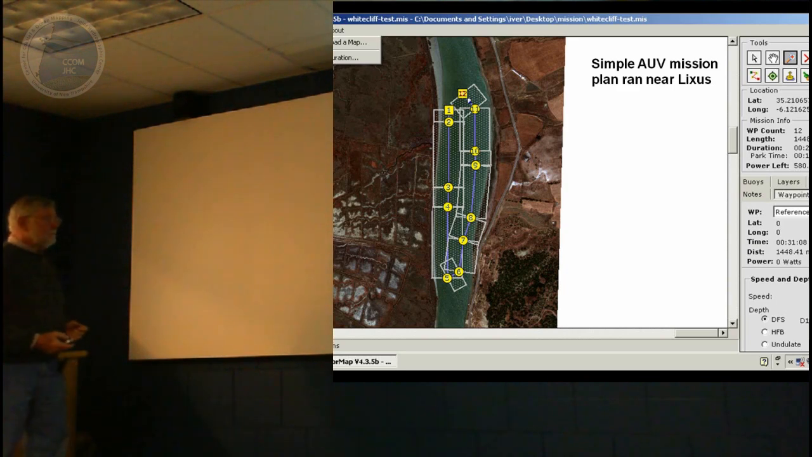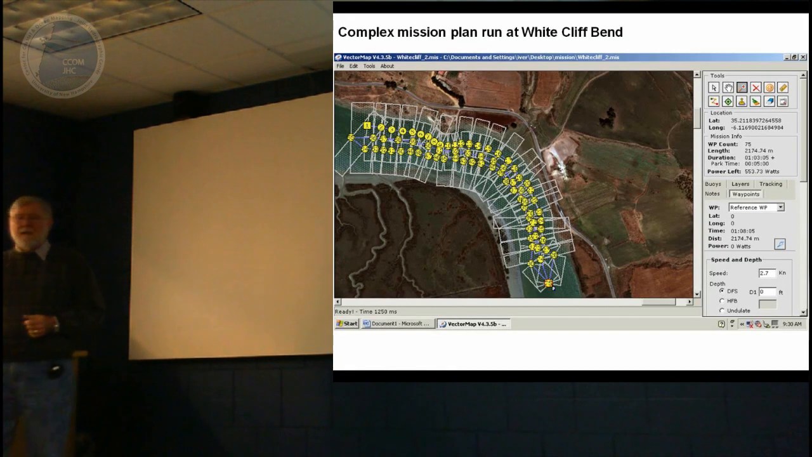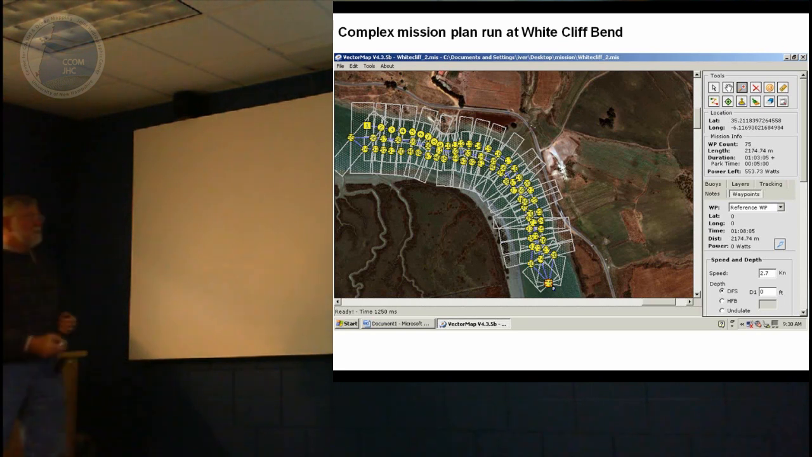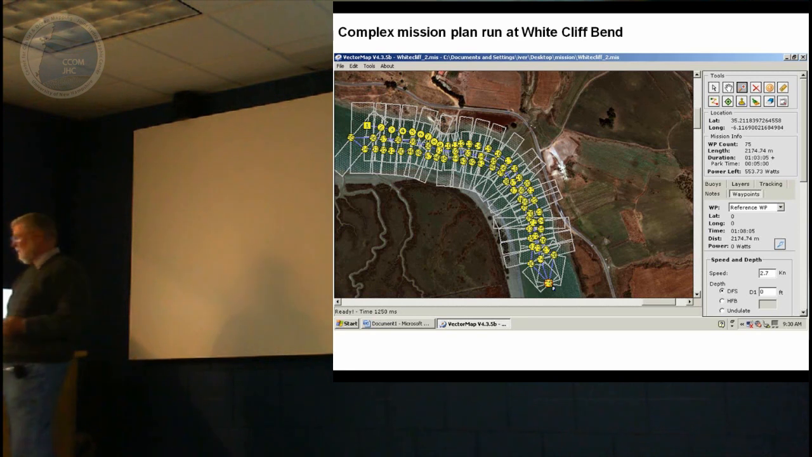What's the scale of that now? From this right here, that's 60 meters. The width of one of the swaths is 60 meters. I think I have another slide that addresses that issue, but that is an important point. That's a simple one.